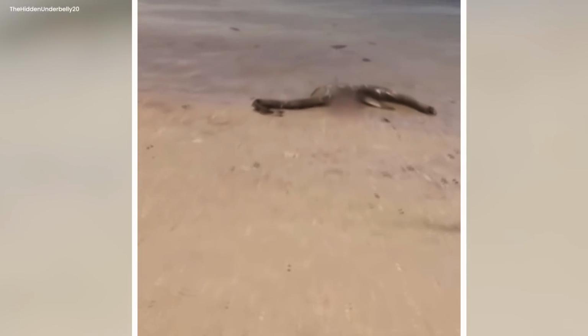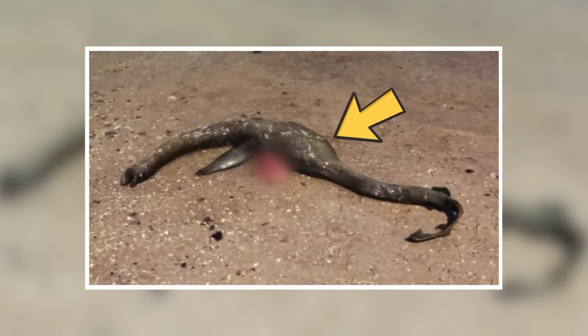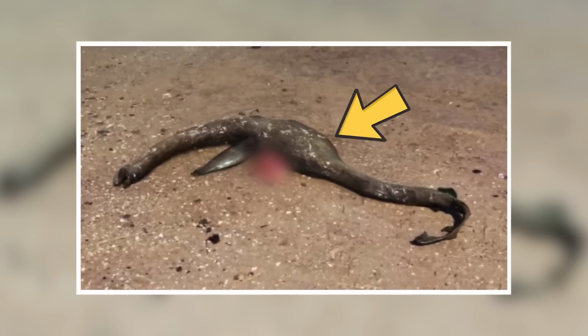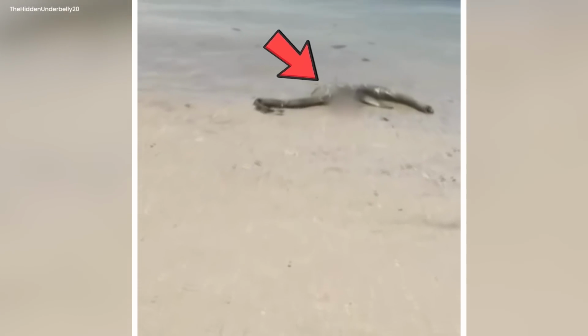Its pointy fins, not moving now, showed how strong it used to be in the deep sea. The waves softly touched its body, like they were sad for losing an ocean friend. People wondered where the creature came from. Old people thinking hard tried to understand how the vast ocean brought this big creature to rest on their sandy shore.